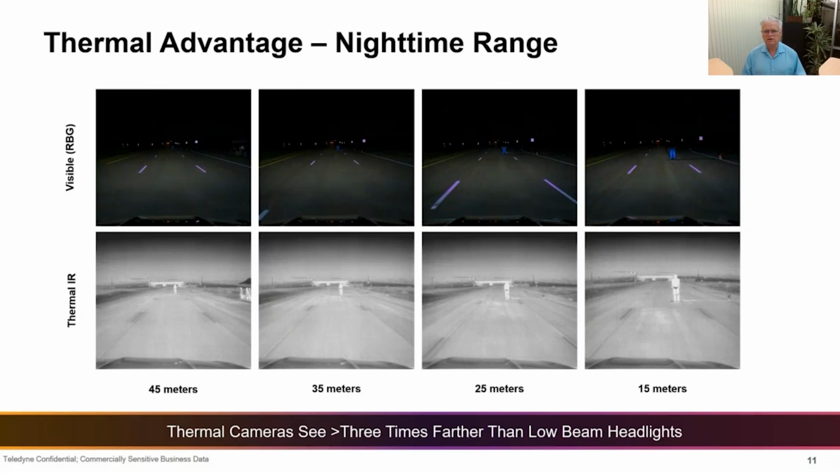If you're only detecting a pedestrian tens of meters from the pedestrian, then you have a situation where you're slamming on the brakes, maybe you're avoiding the collision, maybe you're not, and you're creating a very unpleasant driving experience at the same time. So again, I think this illustrates the additional information that a thermal camera can bring to a